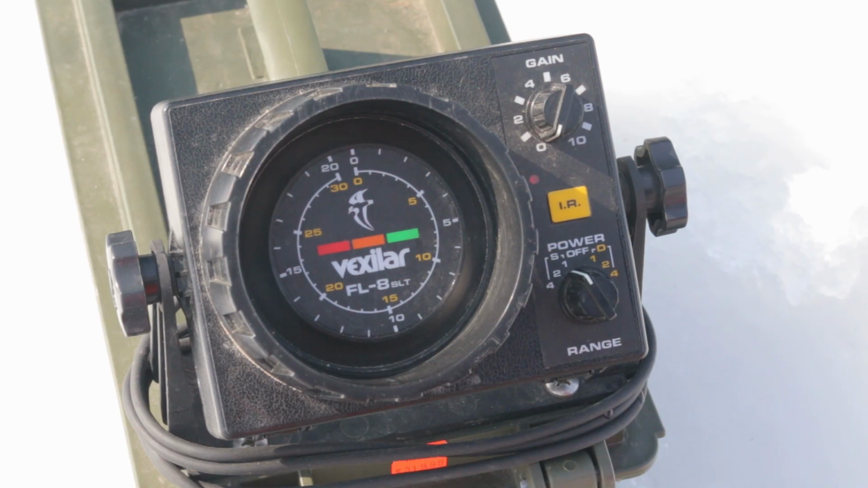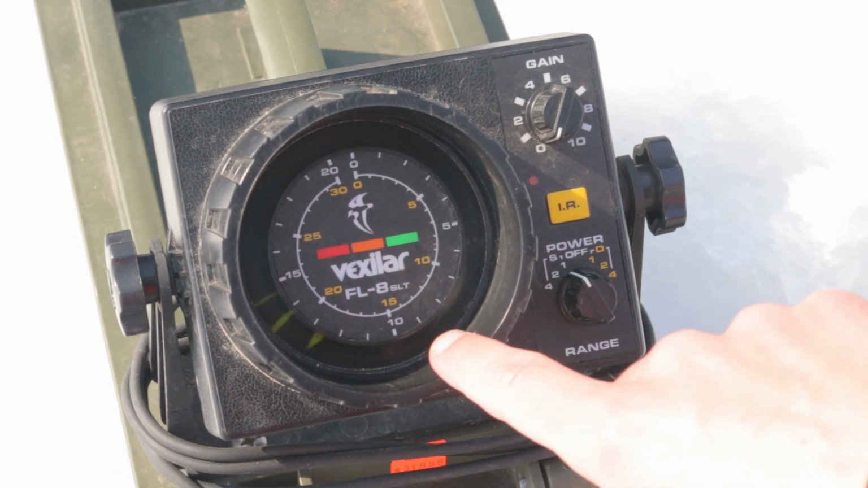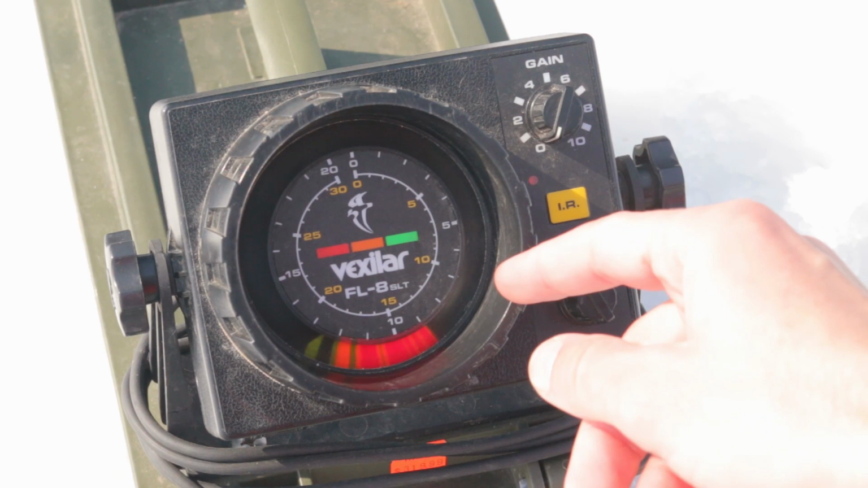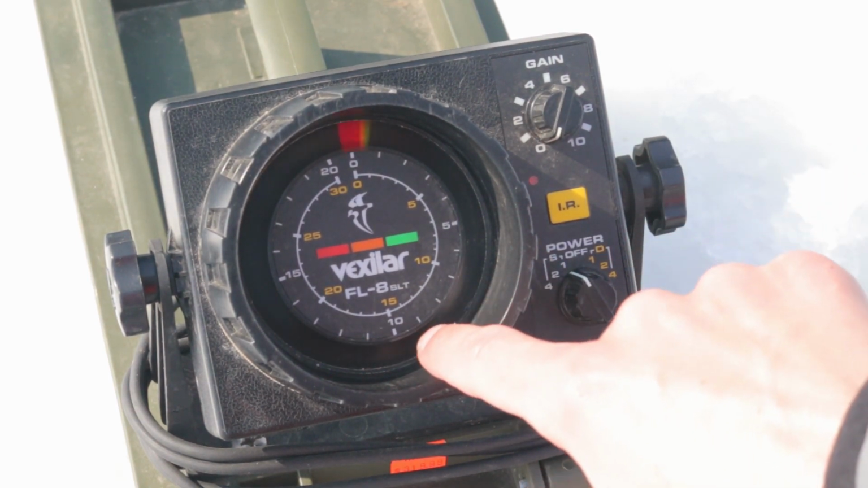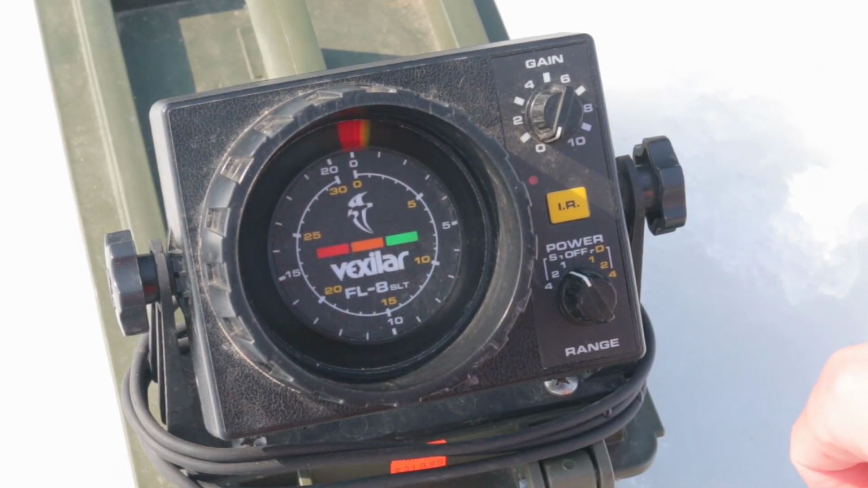Alright, so let's talk about what you're looking at here. Okay, so when you're looking at the screen here, you're going to look at the first solid red mark like this, and that's your bottom right there. So the more solid red it is, the harder it is. So if it goes from a little bit more of a green mark to an orange mark to a red mark, then that means it's a little bit softer bottom, or there's weeds in the bottom.